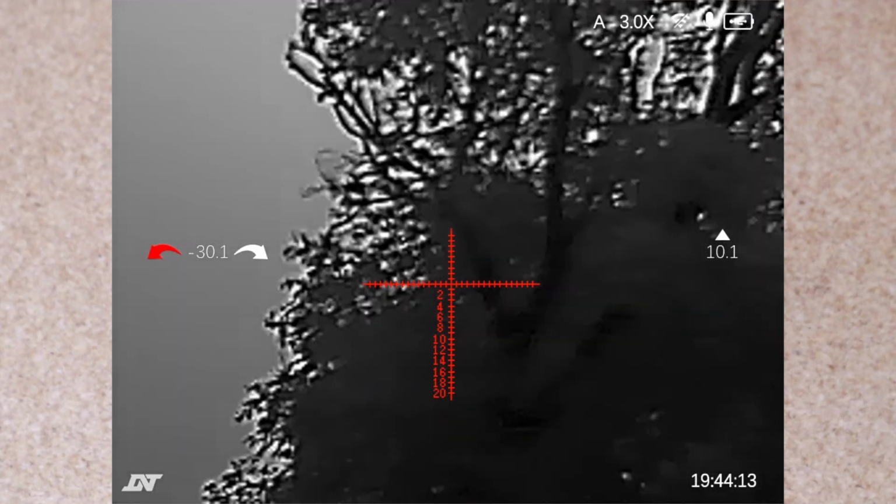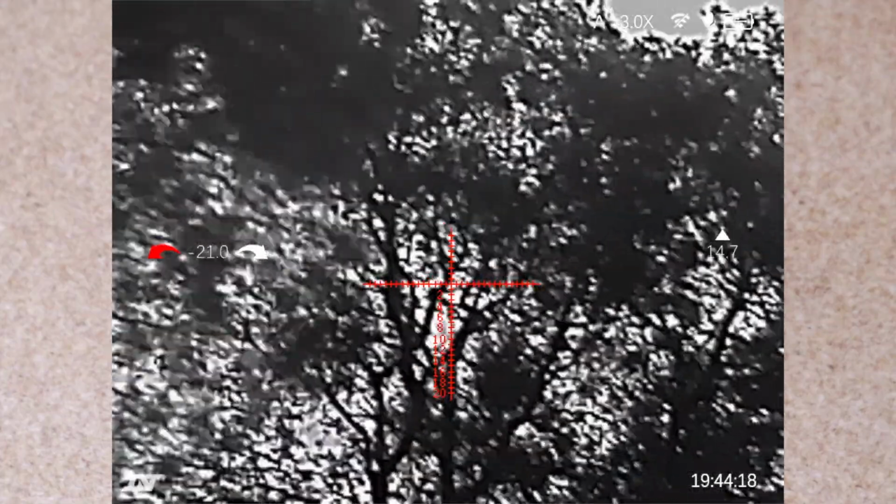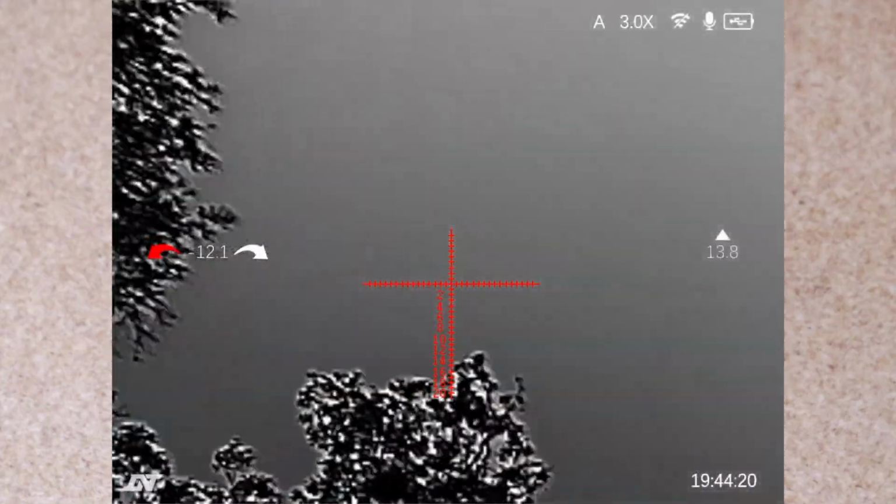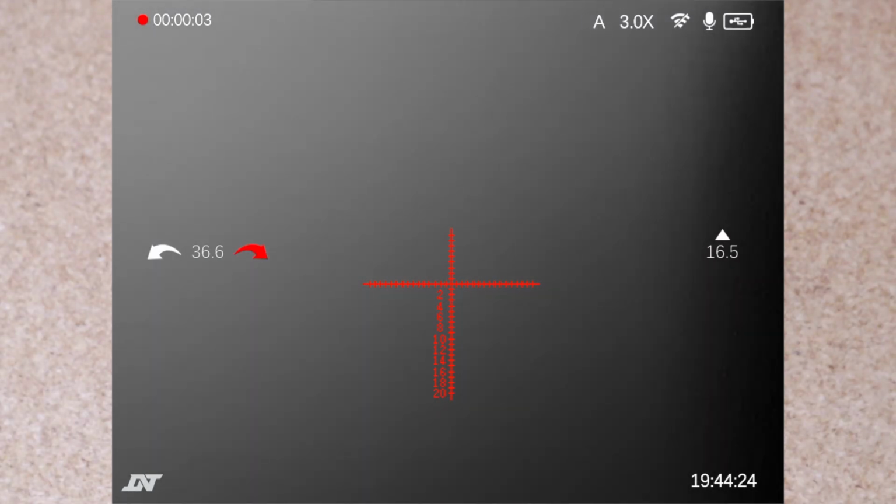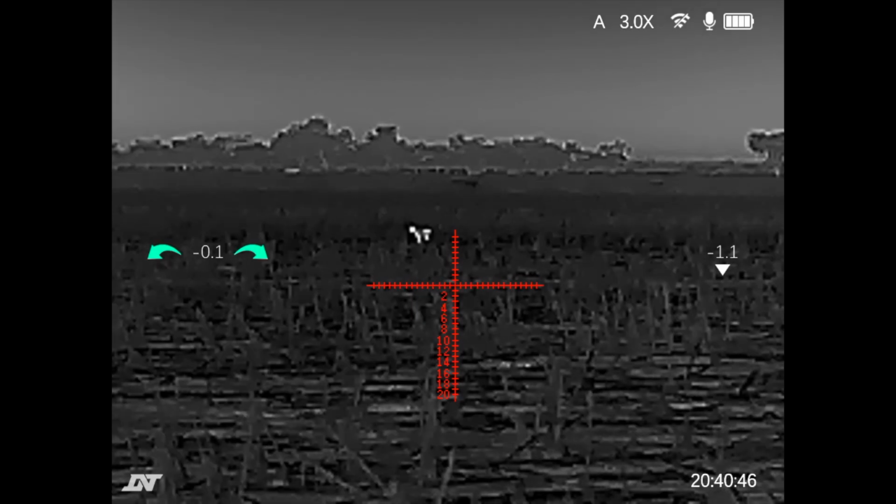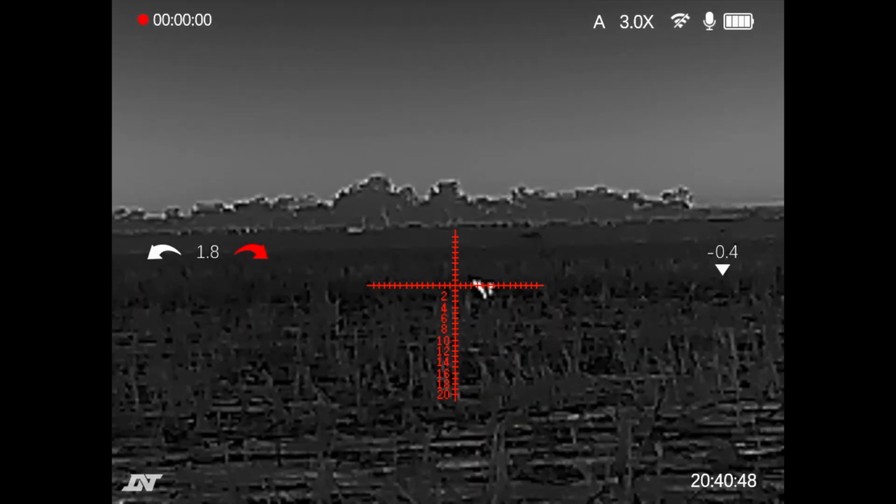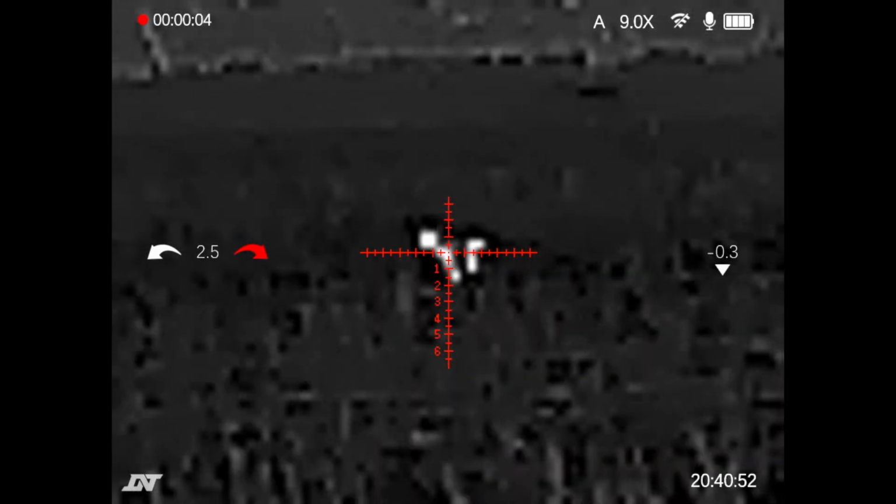Sometimes the recoil activated was a little bit too sensitive. I didn't really play with the settings too much, and just bumping around in the car turned it on and made it start recording. But it actually wasn't too bad, not as bad as some other units. I was using a PARD unit as well, and that one did that very, very badly. It continued to self-activate when it was just bouncing around in the car. This one only did it like once.